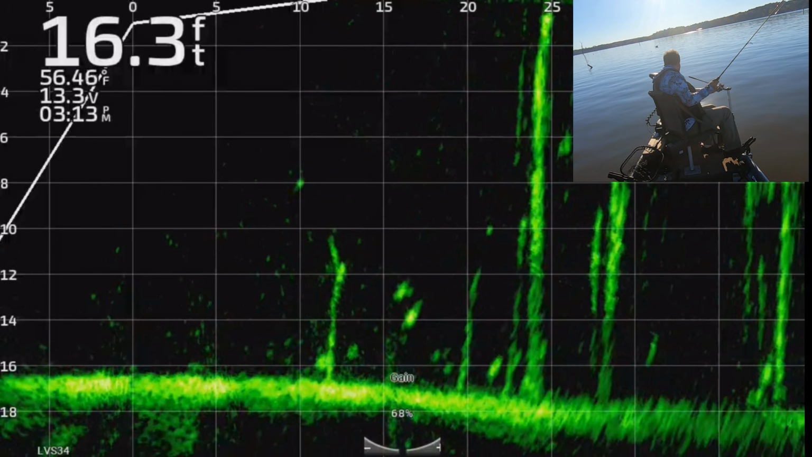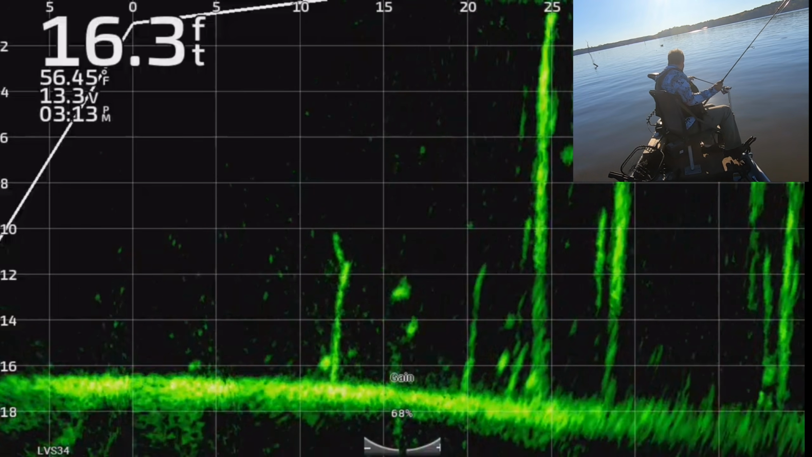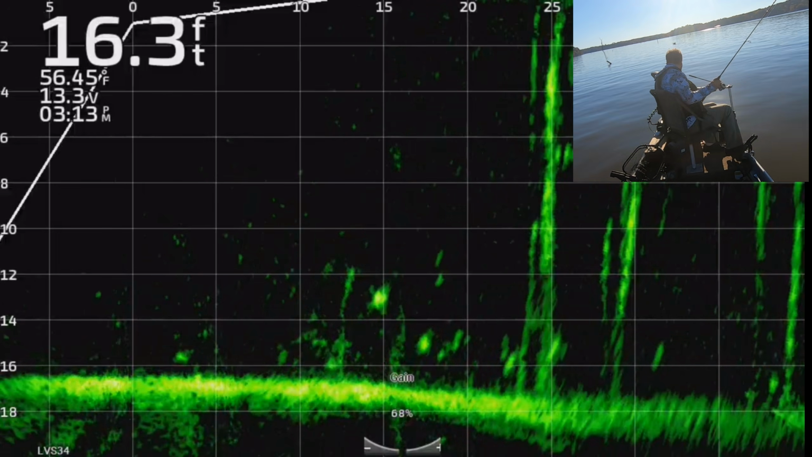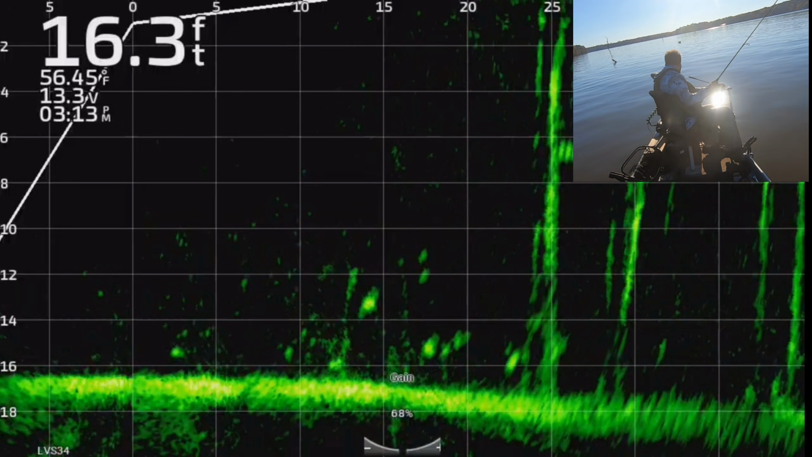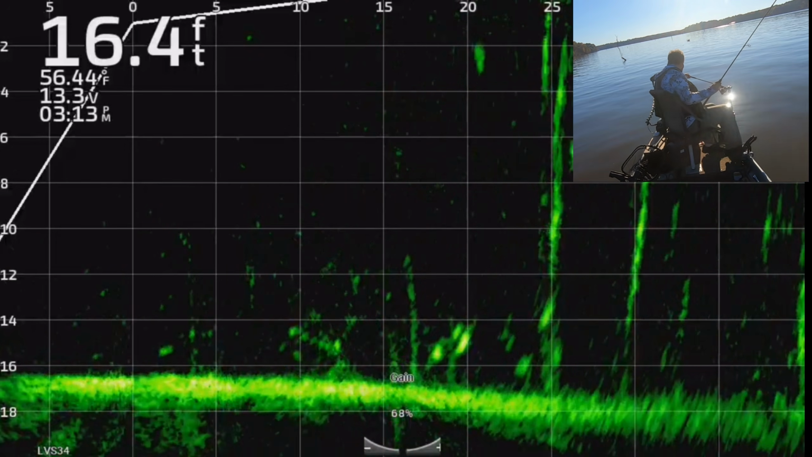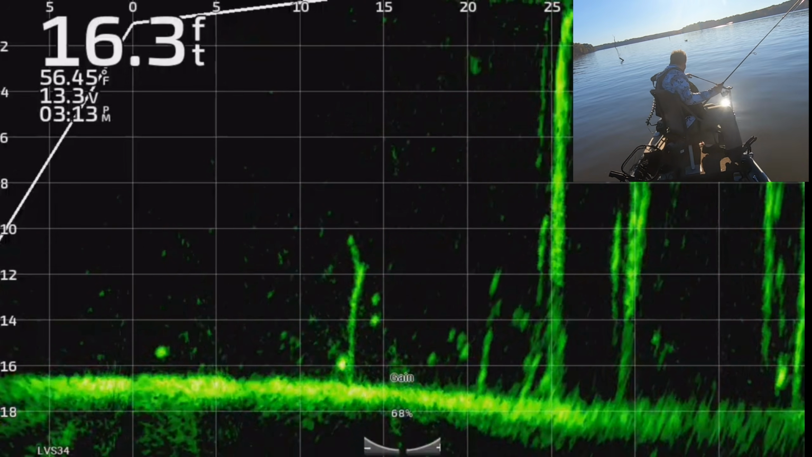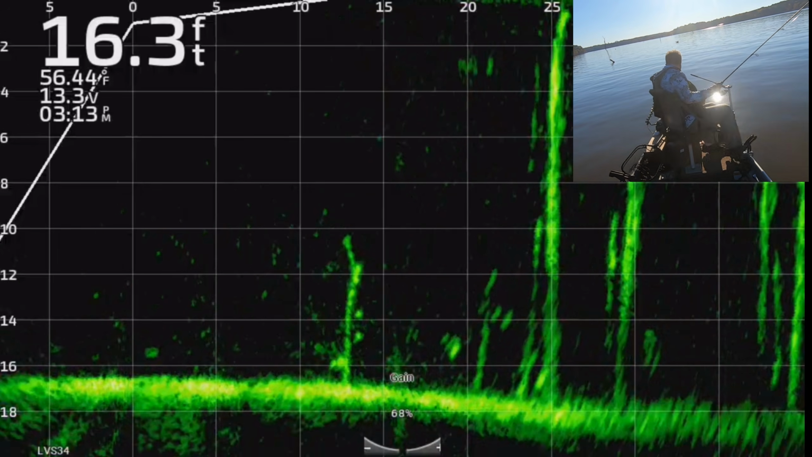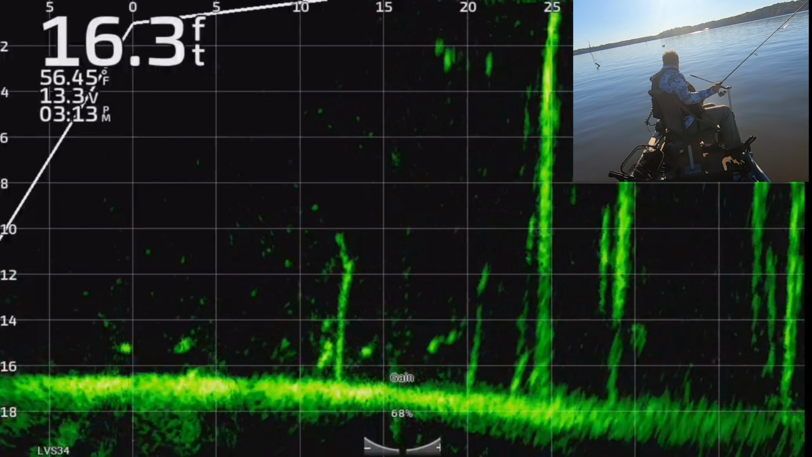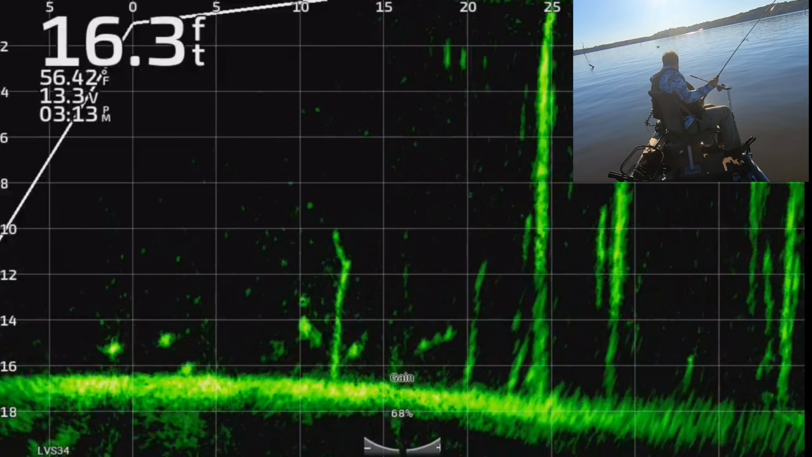Y'all see those two big fish right there that I'm reeling towards? I don't know that that big one's a crappie, but God, he's moving. Yep, and he moved elsewhere. But here's another one. Let's try and get this one. There he is.